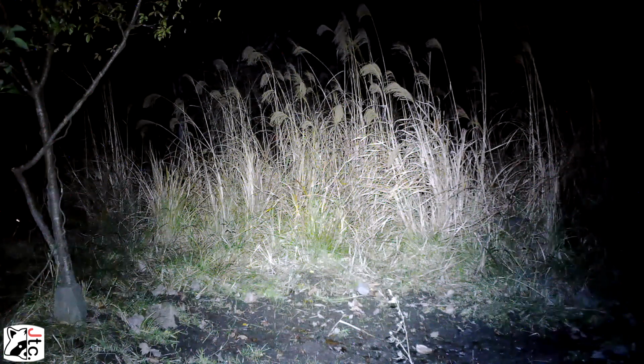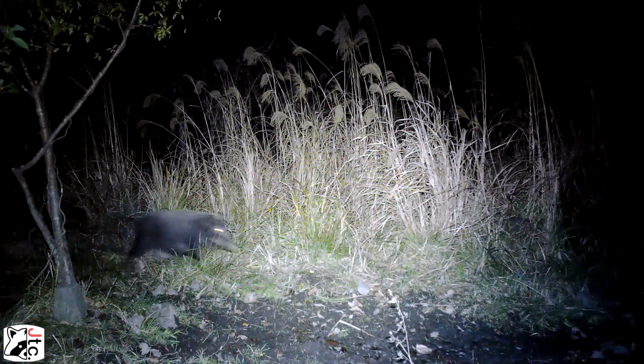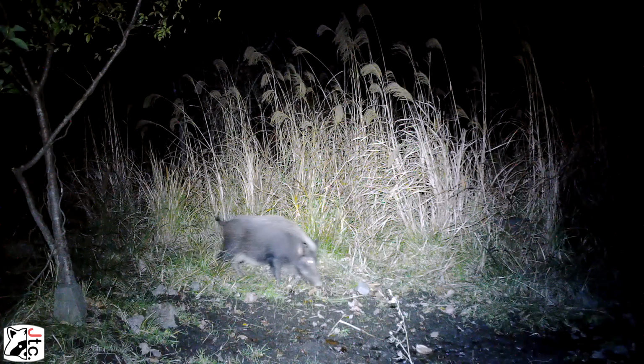Here are some more wild boar. Just kind of trotting through back to our other view there. There's one, and I believe another one kind of trots through. Kind of running around, a little bit of commotion going on. There's our other boar. Kind of see their tail upright.